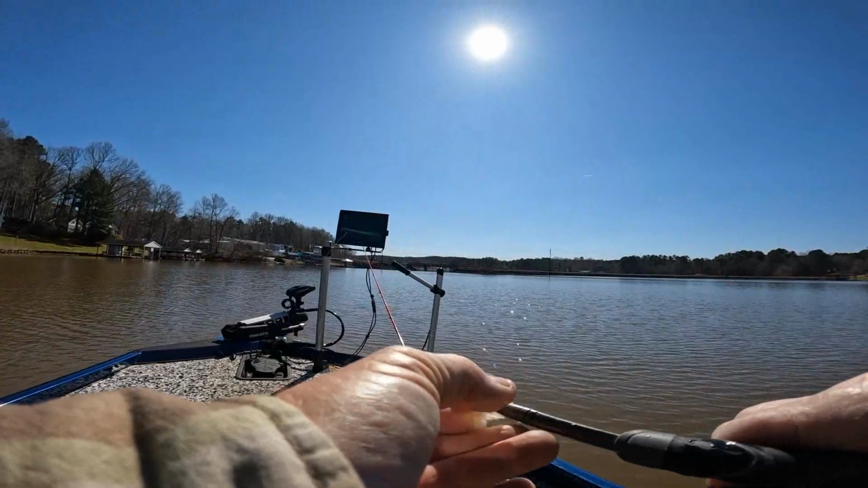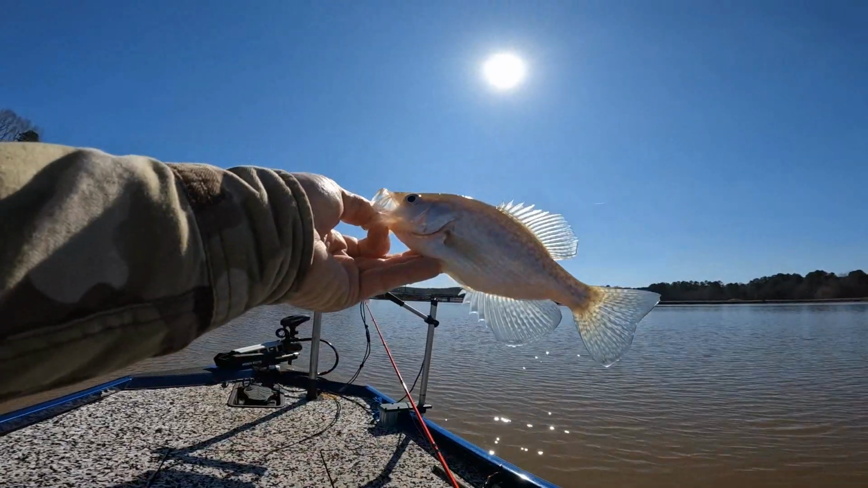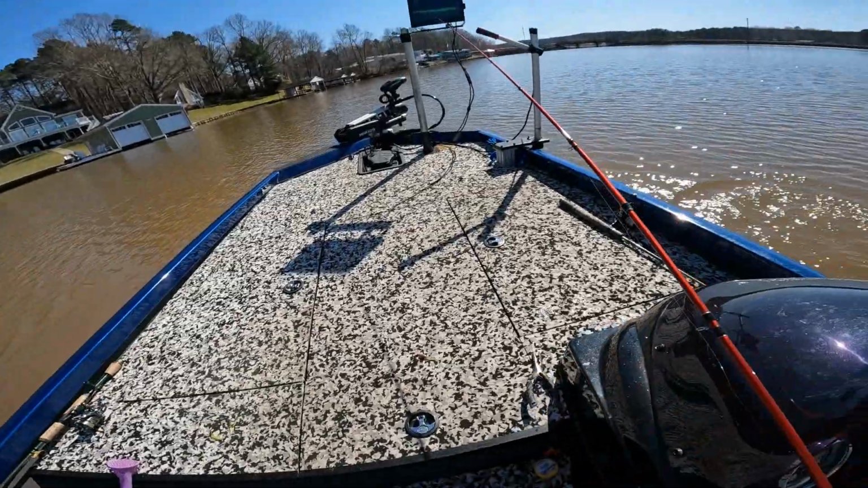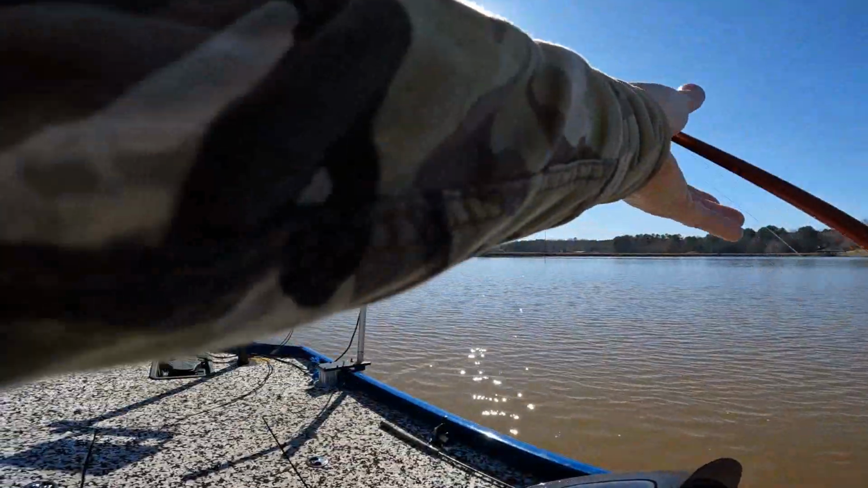I kept seeing fish up there, but they were moving so much I couldn't get to them. Oh, he's not a very big one. He's about 9.5. Hey, I'm taking anything. If he gets close enough to the boat for me to pitch at him, see, I've got my 11-foot rod out. Whew. If he gets close enough to the boat for me to pitch at him with that, I'm doing it.